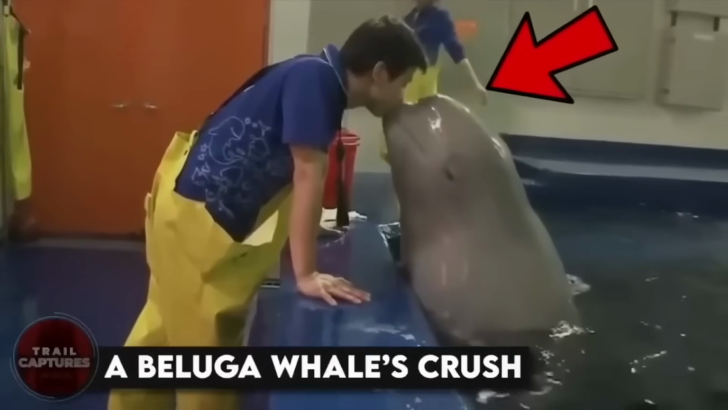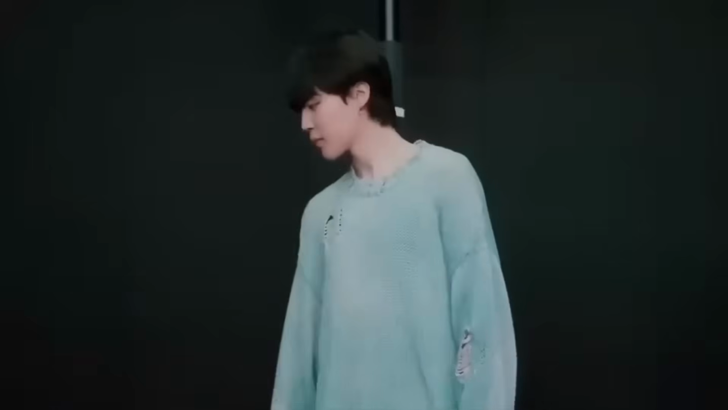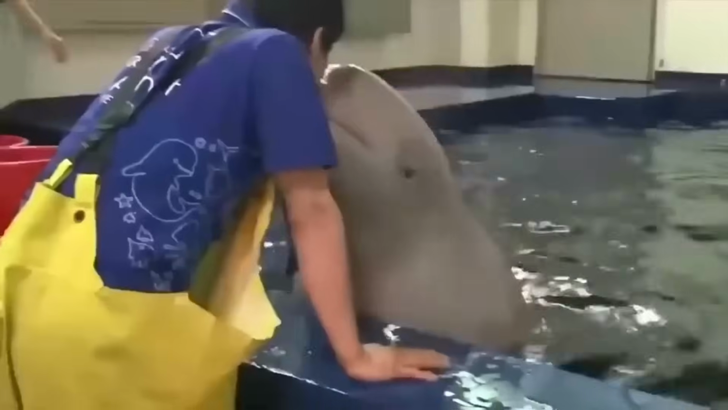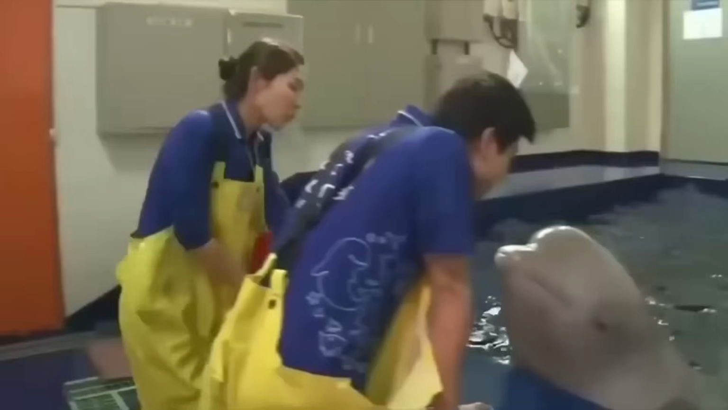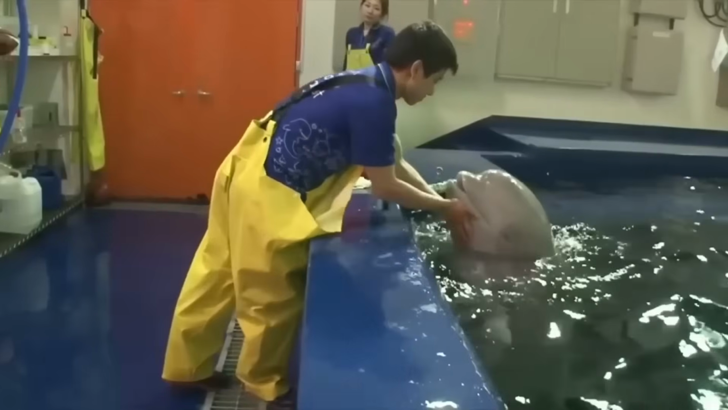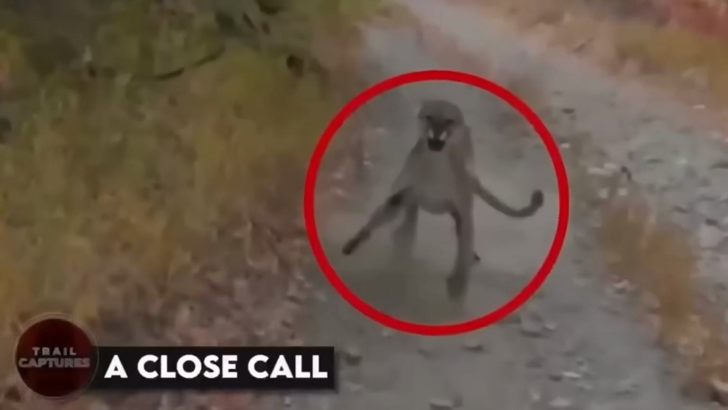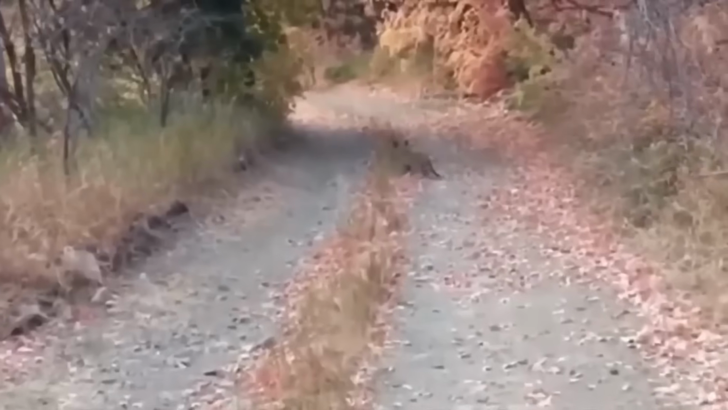A beluga whale's crush. If you think you're the only one crushing hard on all those Korean oppas, well, you're wrong, because it isn't just us humans, but these beluga whales too who love Korean men. This beluga whale has such a big crush on her trainer that it refuses to kiss anyone else but him. And waits all day for just him to come to her and play with her. The other two males have to be separated from her because they like her so much that she finds them annoying.